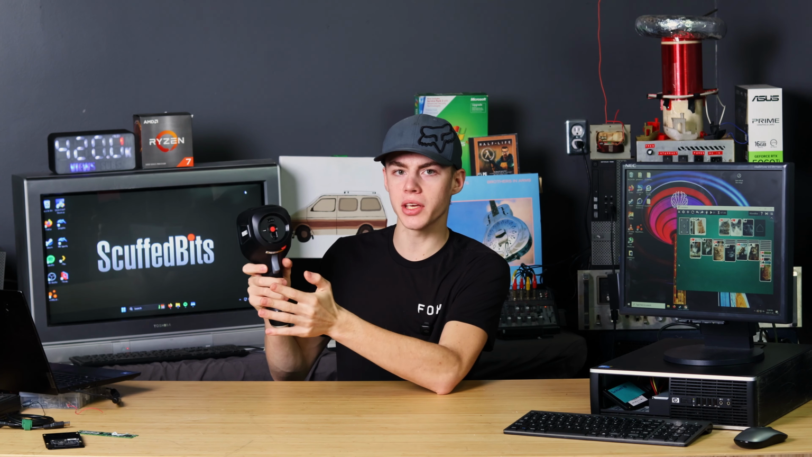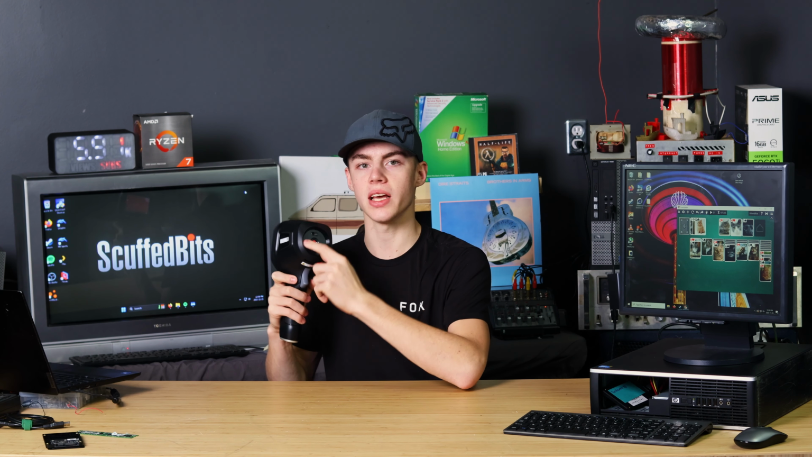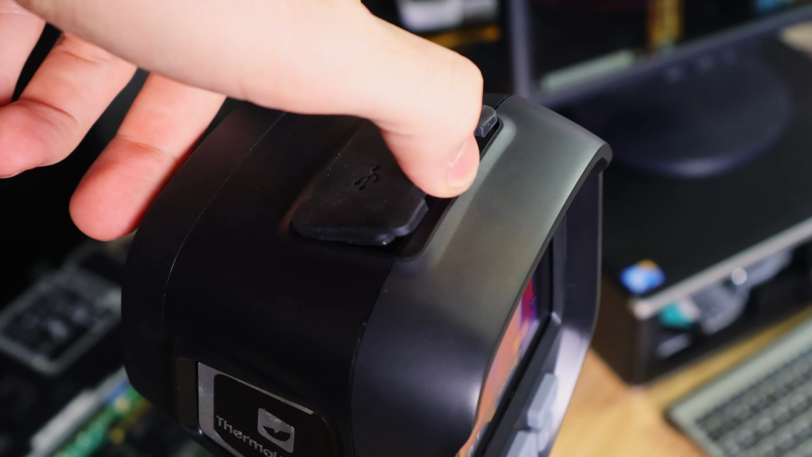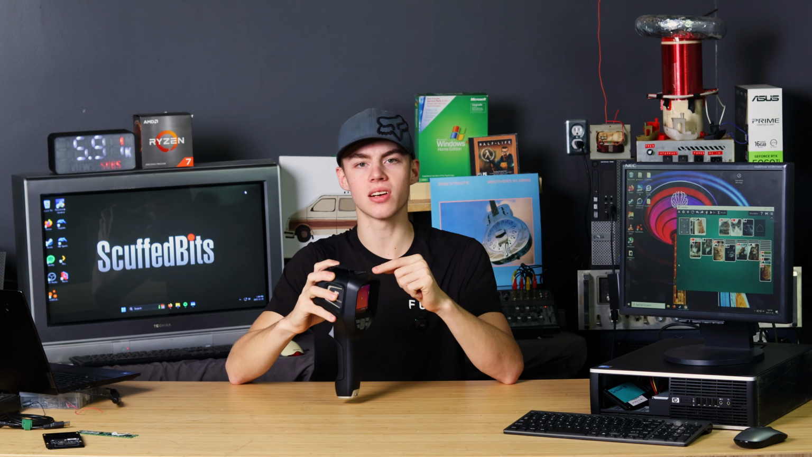Down here is the regular video camera. And then up here, there's a flashlight and a laser. I don't know why you need a laser on a thermal camera, but it's there if you want it, I guess. On the top, there's this protective cover thing which reveals a micro SD card slot.